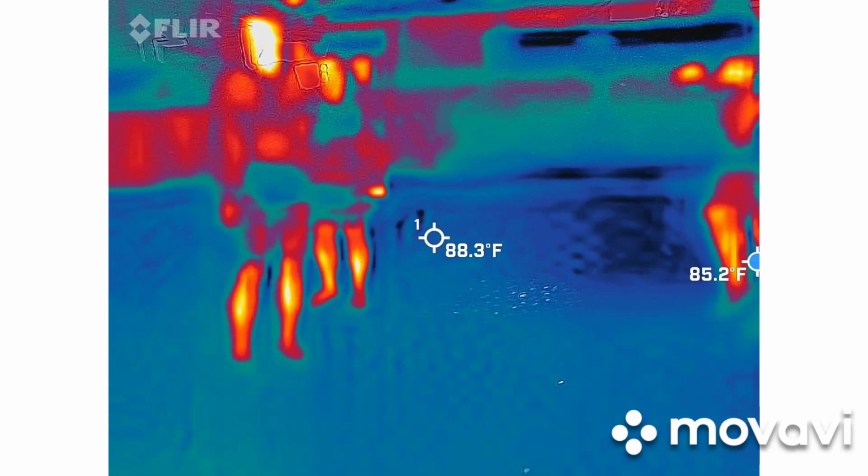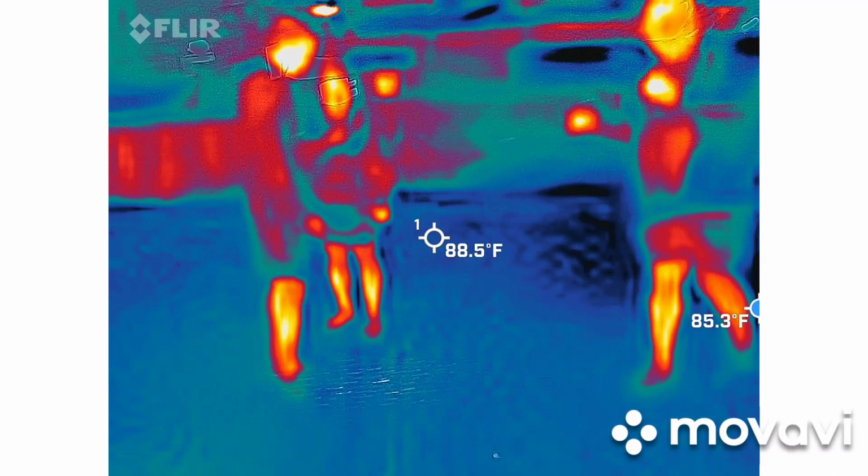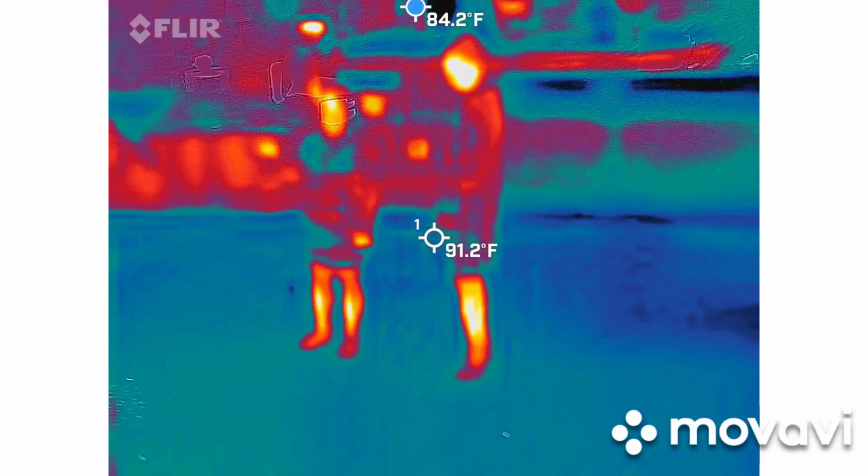So that camera won't always capture something, just so you know. I only get about 4 or 5 pieces per year where I'm like, hell yeah. But if I'm not recording, I won't capture. Yep, absolutely.